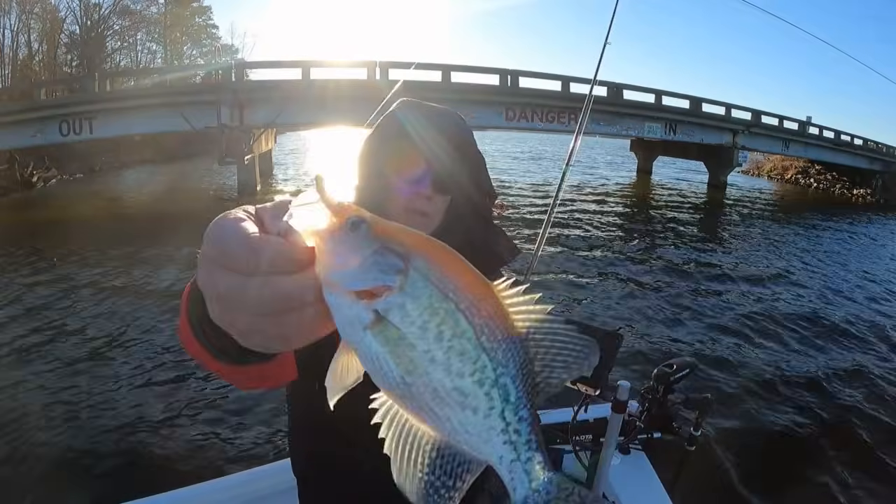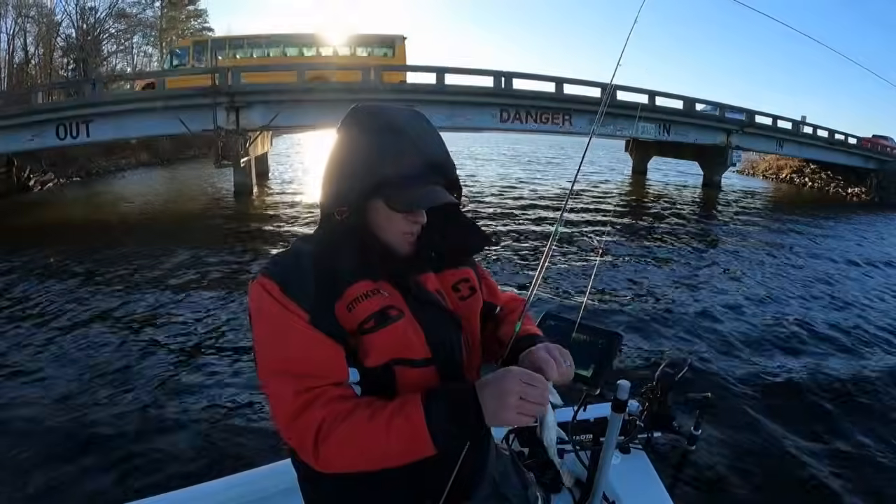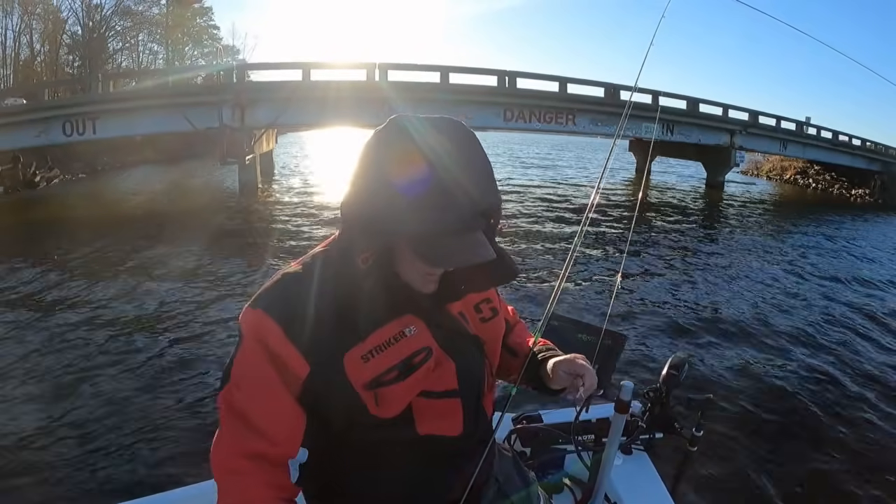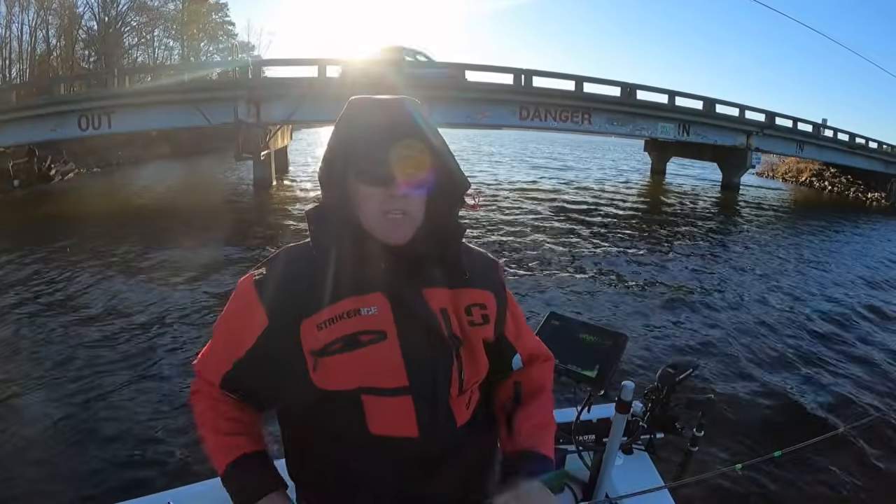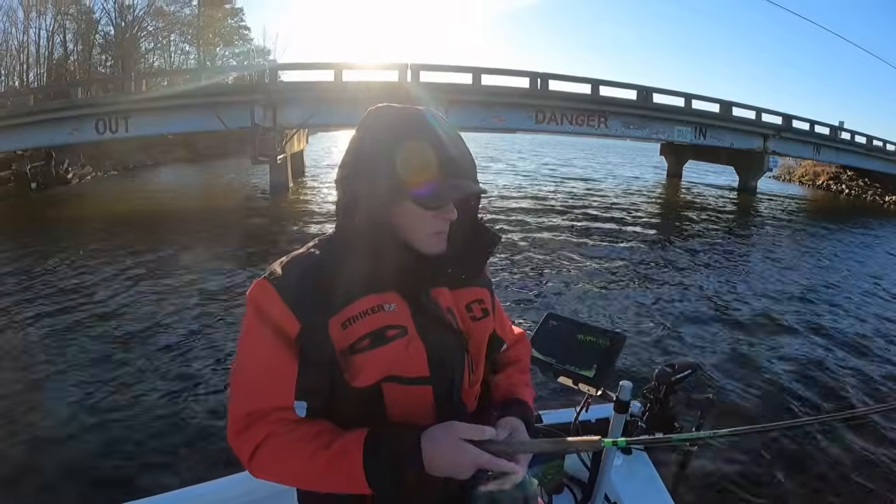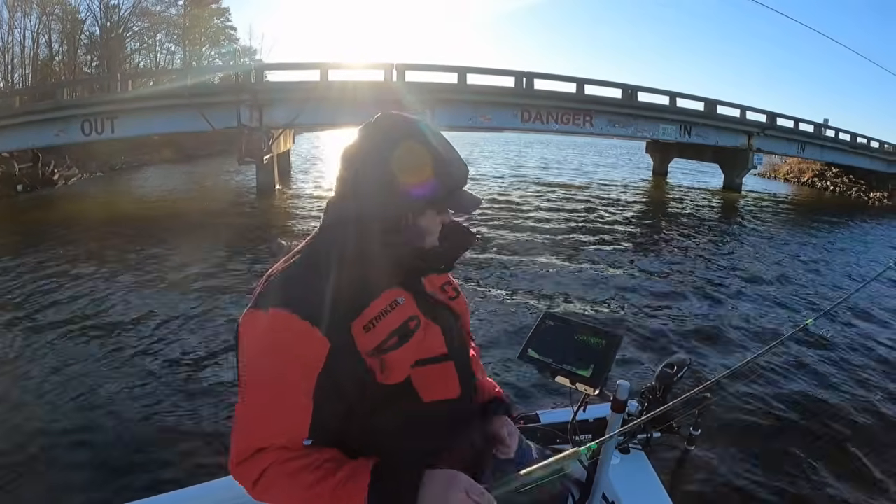Pretty good ones right there. A little hair jig. It'll be the afternoon, y'all. I know it's hard to hear me up here at the bridge, but fish still being lethargic. Don't want to bite. Anyway, hey, we'll take what we can get.